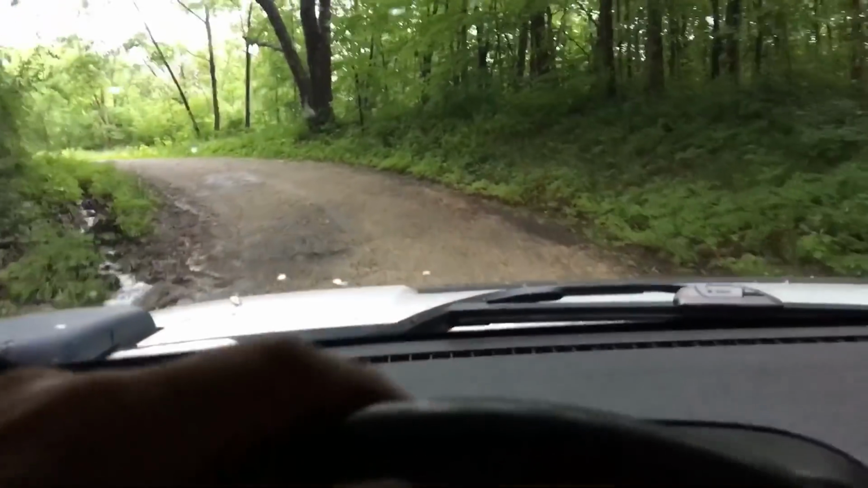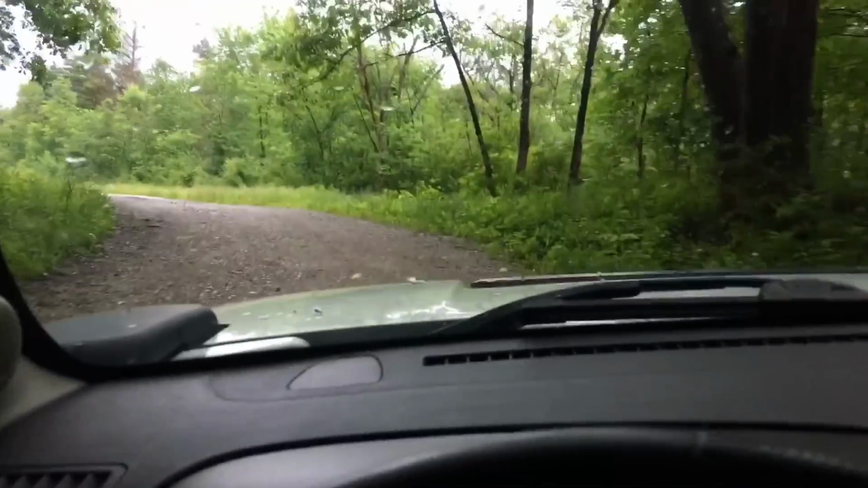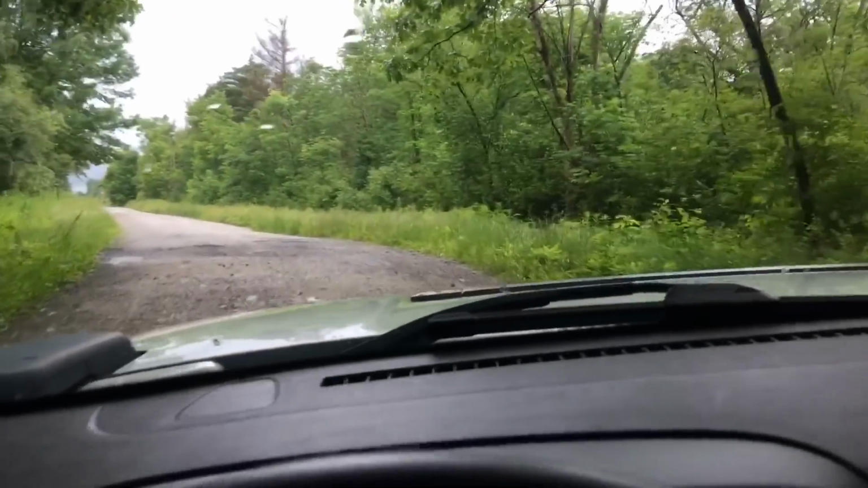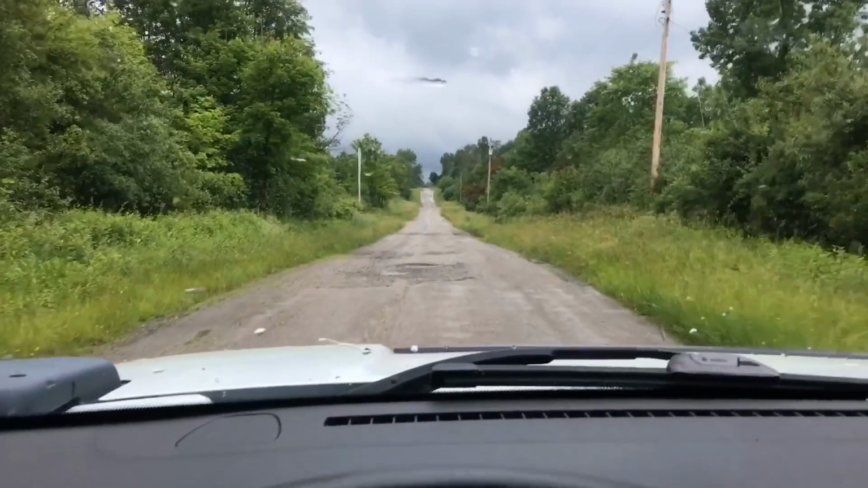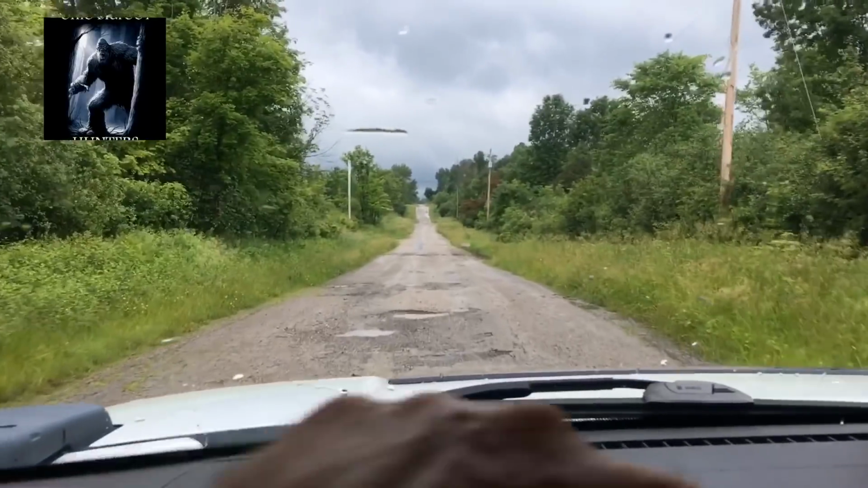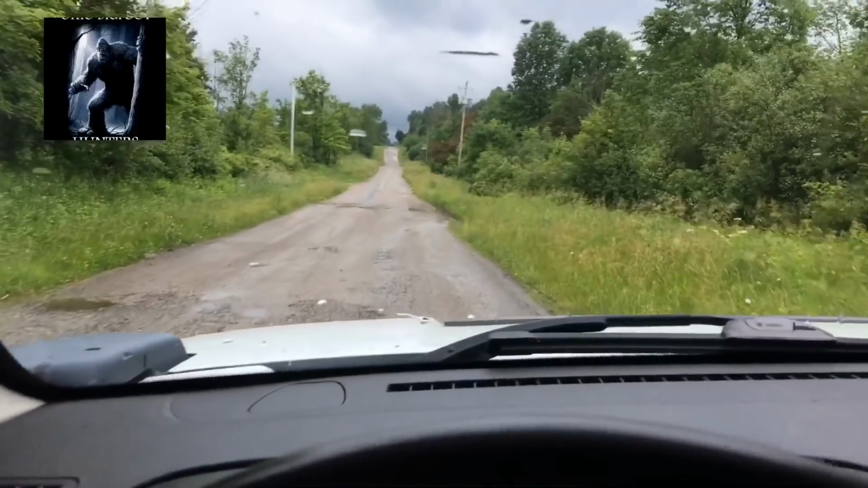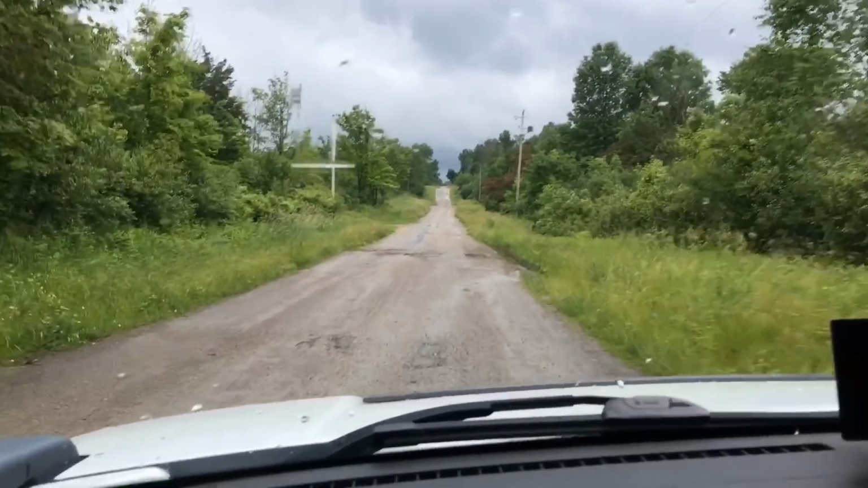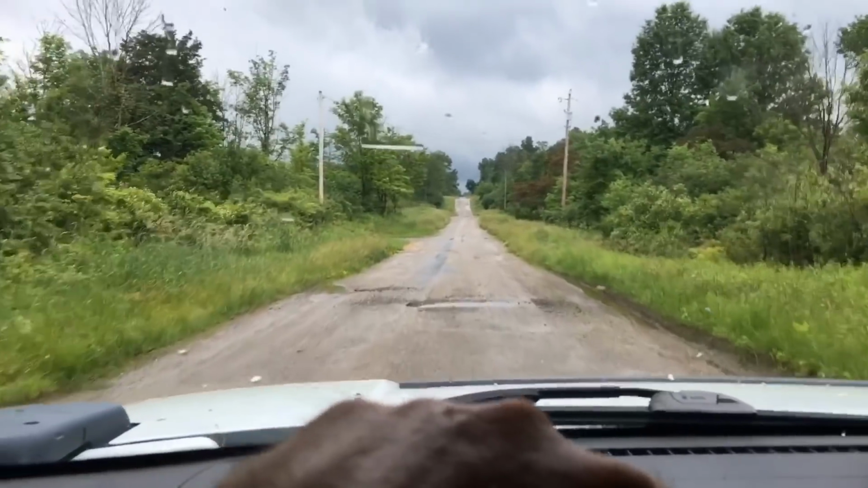Washed out. Nothing but flood warnings in Ohio for weeks. It's ridiculous. What's cool about this road is it's been, I think, 9 years. It's been closed down. There's only one way in, then it dead ends where the culvert was washed out, and they never rebuilt it.